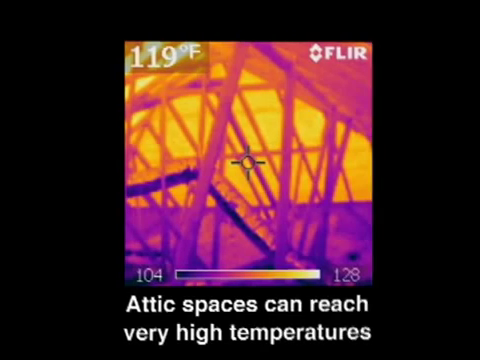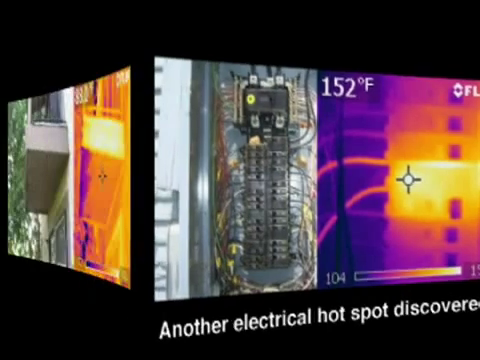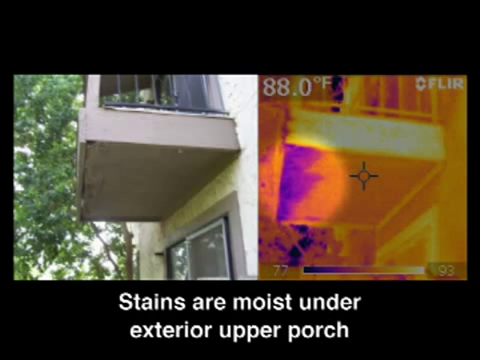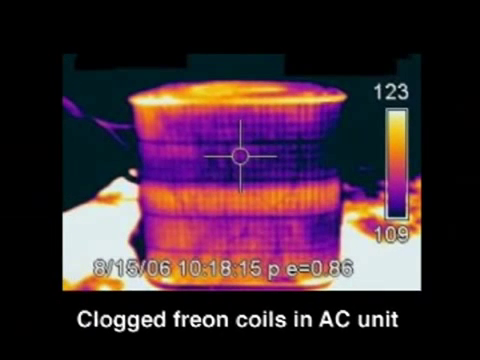Again, the next set of photographs shows a breaker panel. And again, we talked about being well versed in the background knowledge of electrical systems to make sure that the inspector, if he calls out a defect, understands exactly what he's talking about. Here we see an outside photograph of a balcony, and we see moisture coming across the outside area there all the way down. The next set of photographs shows an air conditioning condensing unit on the outside of a house, and we can see that there are some symptoms of clogged Freon coils. With the naked eye, this would not be visible, but with the thermal imaging scan, this was detected.